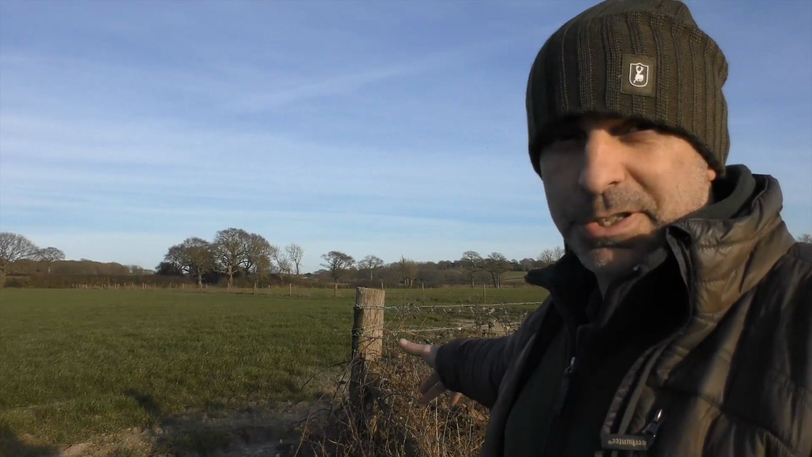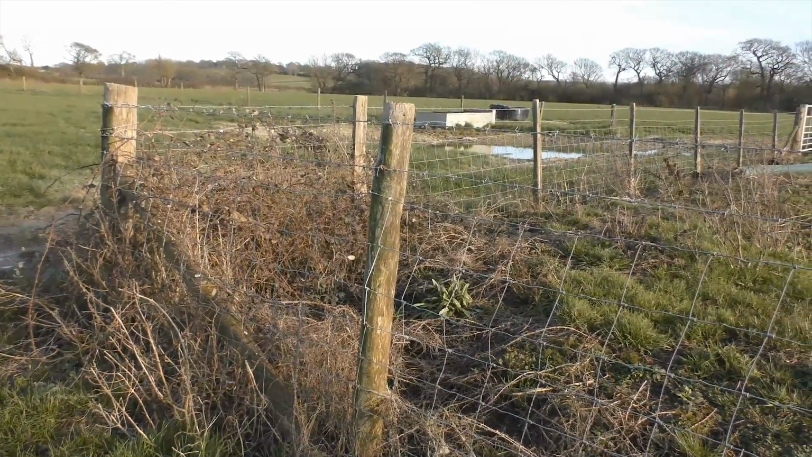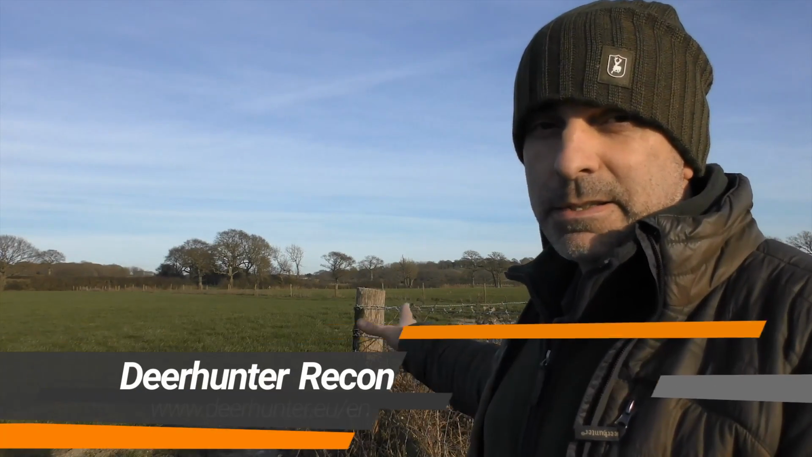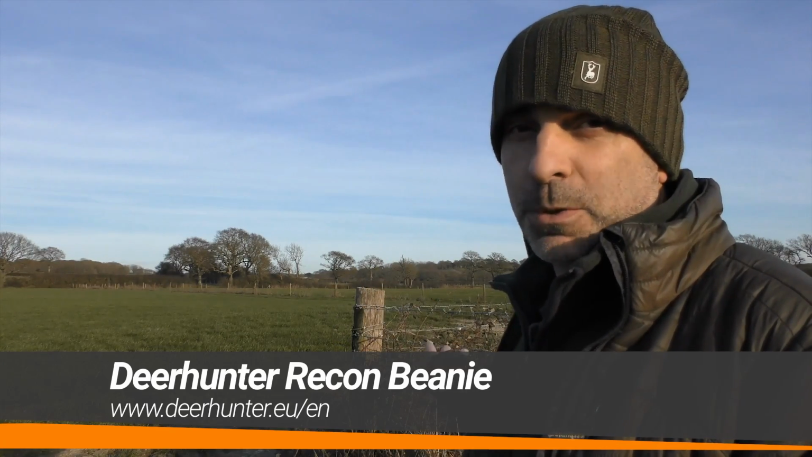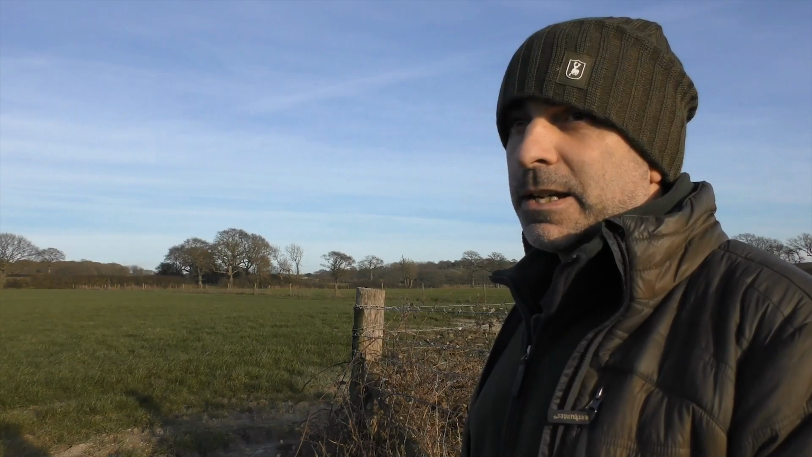So this is where I'm going to be setting up my hide, just in this corner of this fence line here. This makes a really good natural hide because, as you can see, there's already some bramble growing up around the fence, so it's already a partial hide anyway. It's a hide that I've used before, this corner of the fence. I've sat in there and decoyed crows quite a few times here, so I know it works.